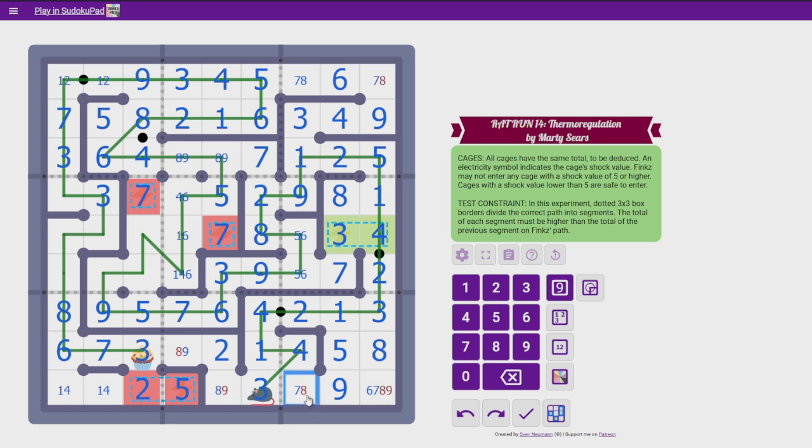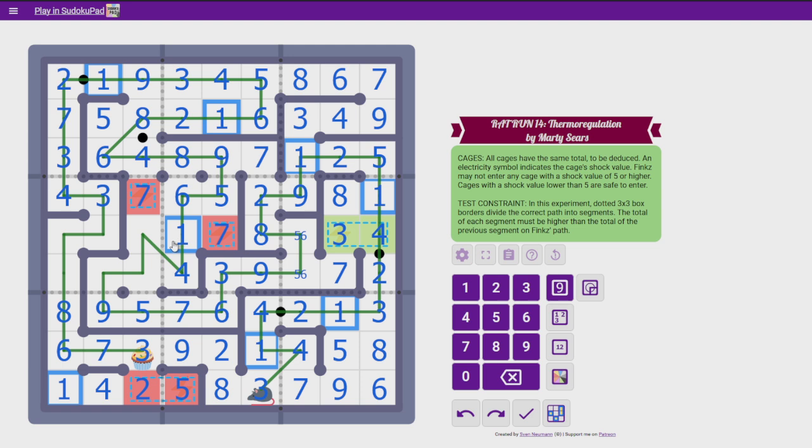I think now at this point we're just filling in the remaining Sudoku. 8 there, 9 there, 7 there, 8 there. Okay, this is a 4 or a 6. Well, it's actually a 4. 6, 1, 4, 1, 4. 2, 1, and yeah, at this point it's over, actually. Because the 1 goes there.